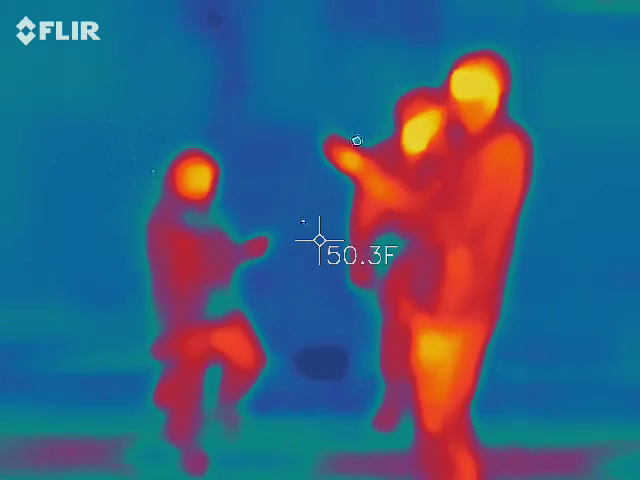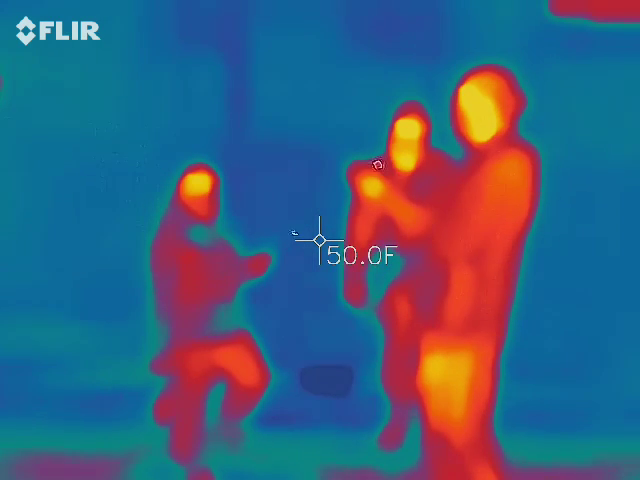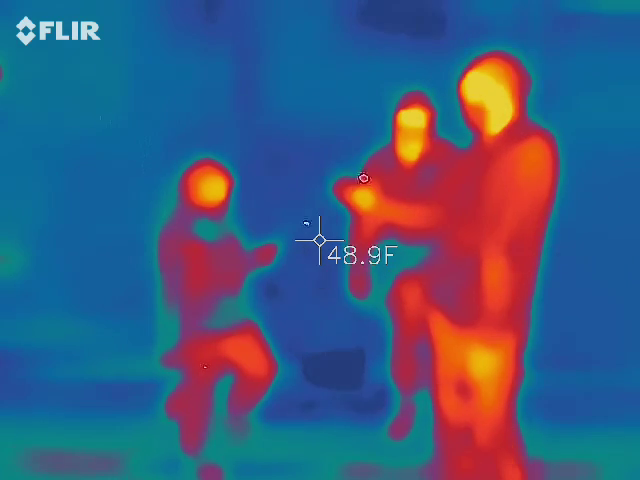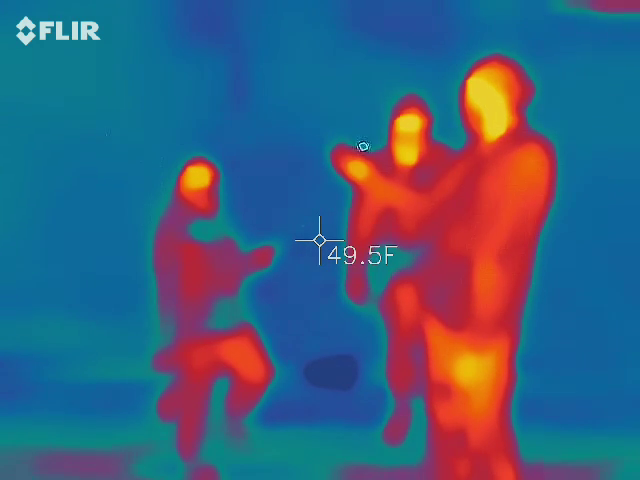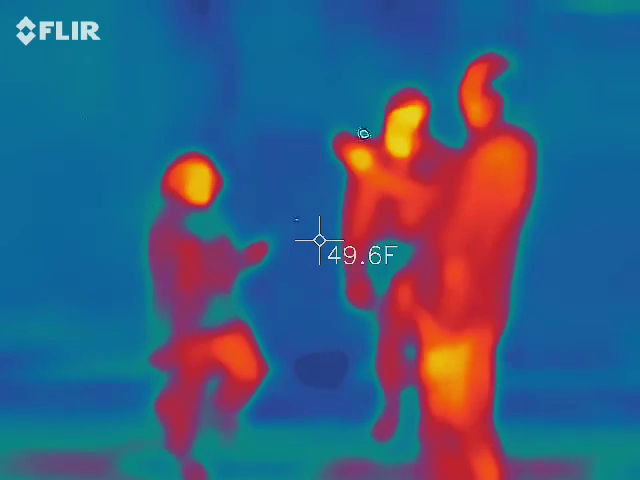Feel a giraffe coming in from the barn right here. So that might be it. Yeah, I don't know. I feel like around there. It says 45 on the very bottom. 45? Oh, you're below me then. I'm at 49, so you're good then. You're below me still. I mean, you feel that draft? It's kind of right from there.